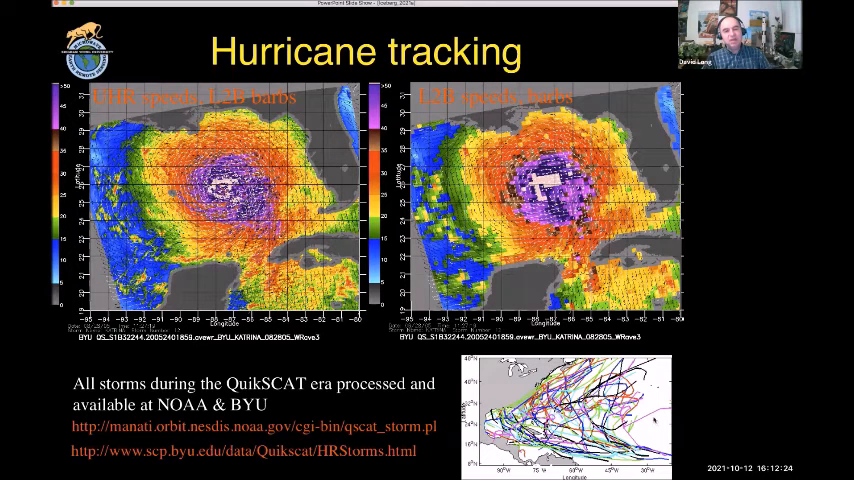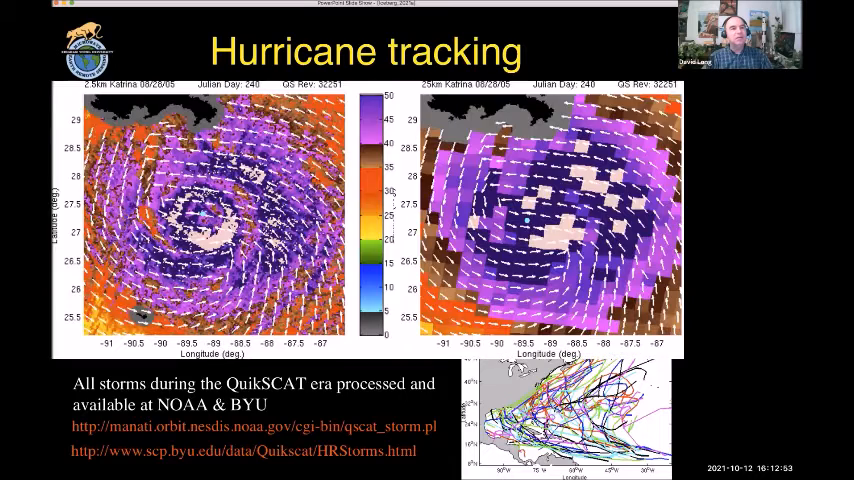This is a kind of an image that shows the track of all the hurricanes that hit the United States over a 50-year period, up until just recently. And you can see how many times the United States, North America, gets hit by these hurricanes, even though a lot of them end up just dissipating in the Atlantic Ocean. So we processed all the hurricanes that occurred during the QuikSCAT era and made them available for researchers to study and help them in predicting their occurrence.